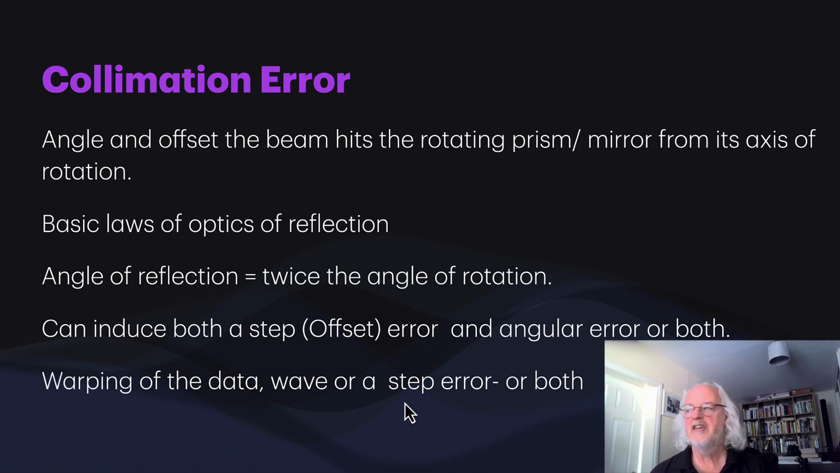And you might well have seen this on some scanners where you look at the image of the scan and you've got a weird step in it. That step is a collimation error. So why does that occur?